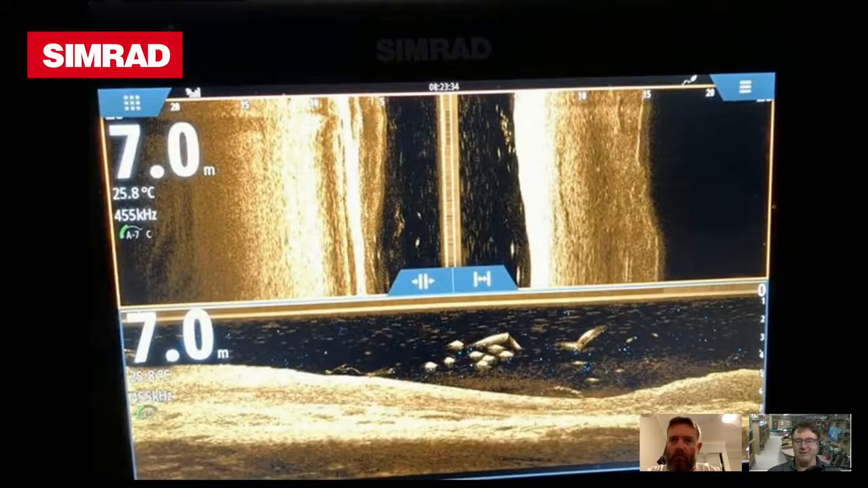All right, let's move on to another screenshot, mate. I like this one. Yeah, so this is the one that I mentioned earlier. So there's a school of barra sitting there on that little drop-off there in that hole. You've got those 2 there that come up as brush strokes, and they'll be the fish that are moving, right?